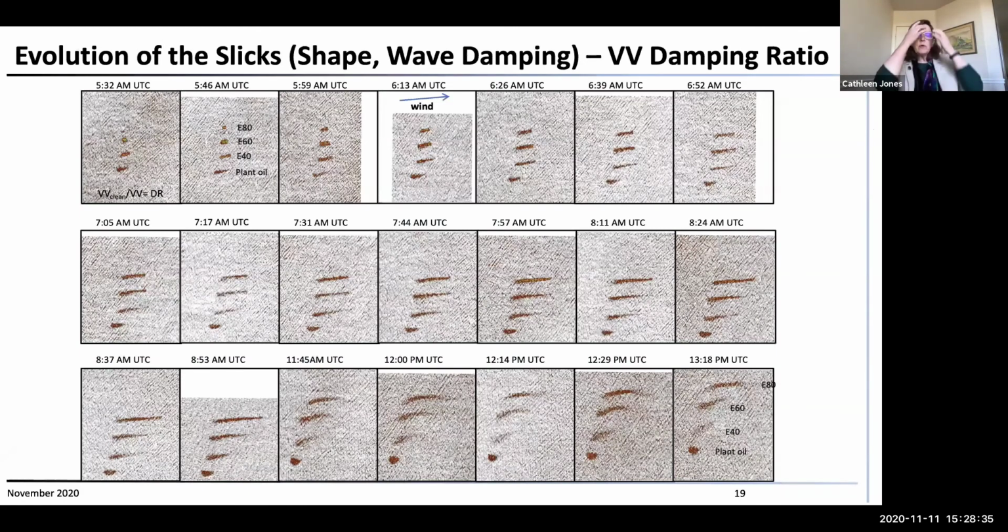So this is how the slicks evolved in shape and in damping. We go from 5:30 a.m. up to 1:20 p.m., with a break at this point around 9 a.m. when we flew back and refueled and came back out.